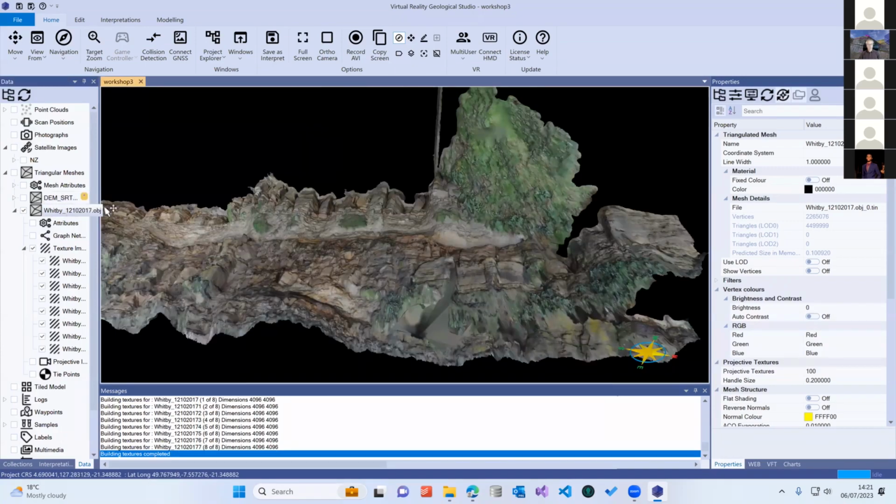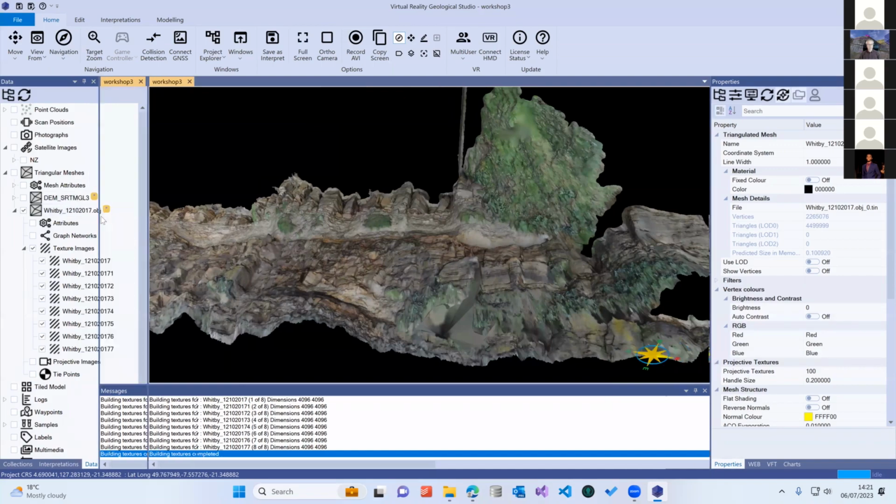Now I've done that, I'll point out that in your data tab, you have some information about the different objects defined by these color blocks. If it's green, it means everything is saved and is all right. If it's yellow like this, it means that something has changed with that object and it hasn't been saved yet.